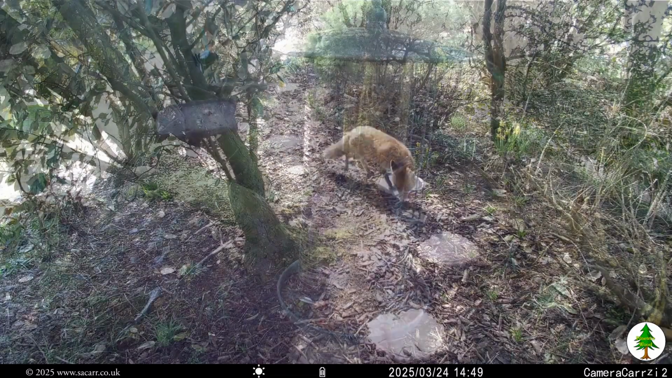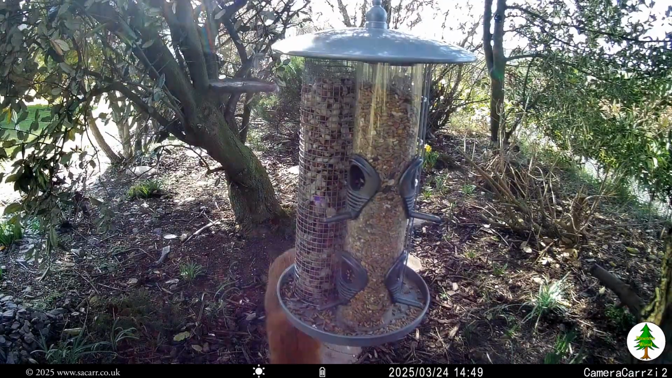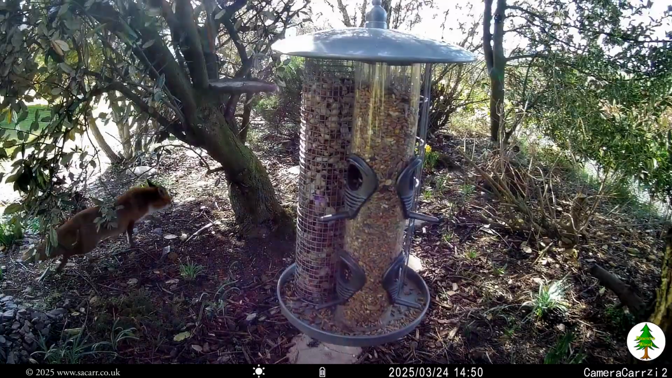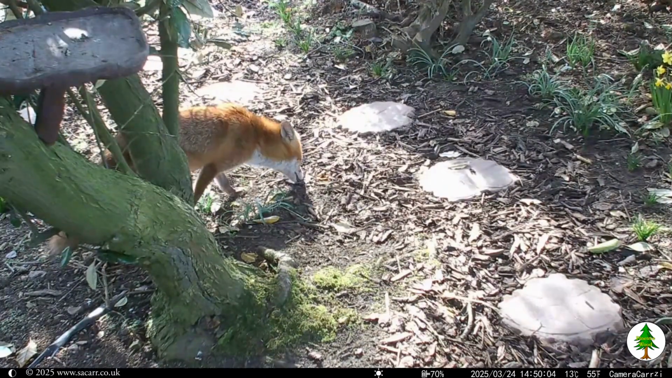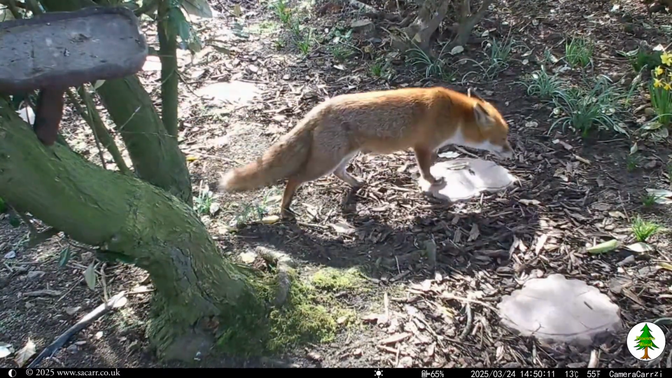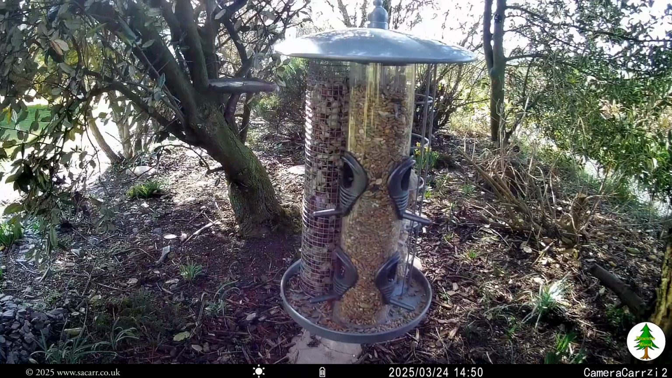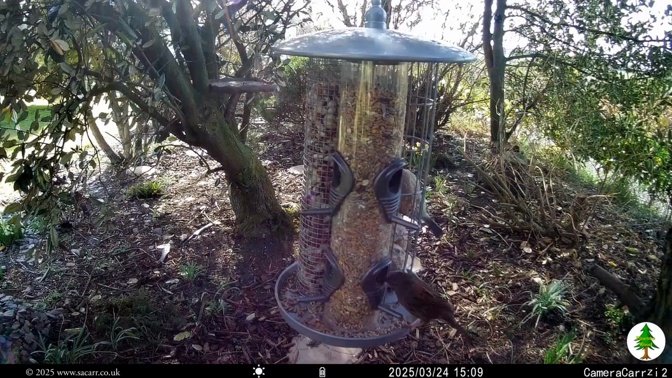Shortly before 3 p.m, we had another daytime visit by one of the foxes. He had a good wander and sniff around the wood before sitting down right on the edge of the camera frame to soak up the sun for a while. Nothing was caught on camera that night.